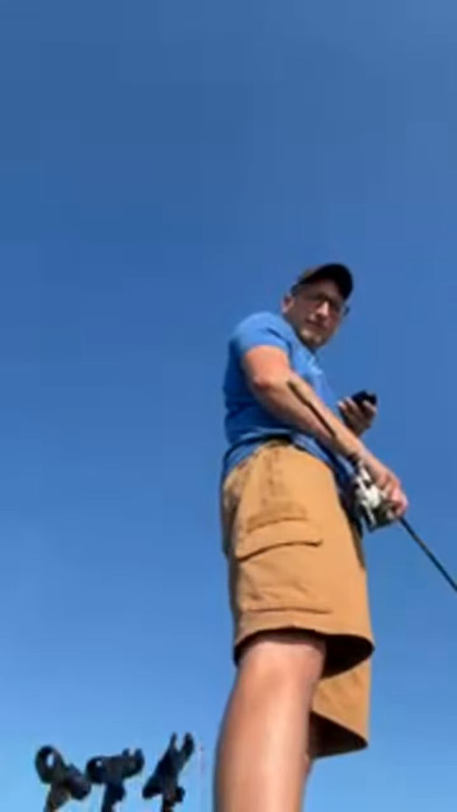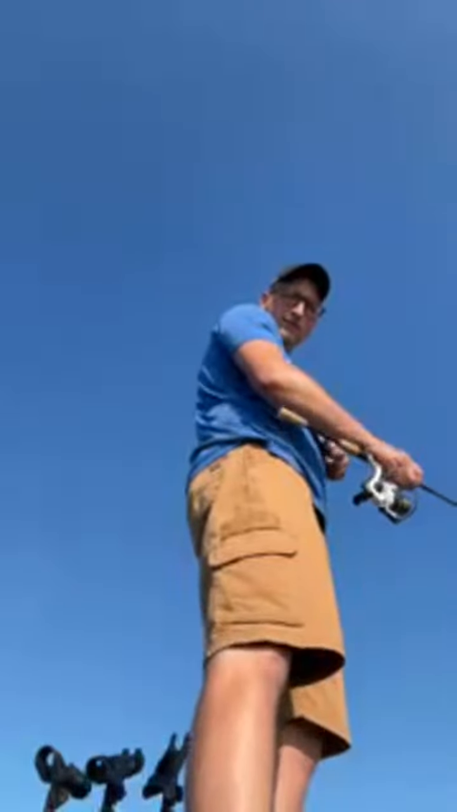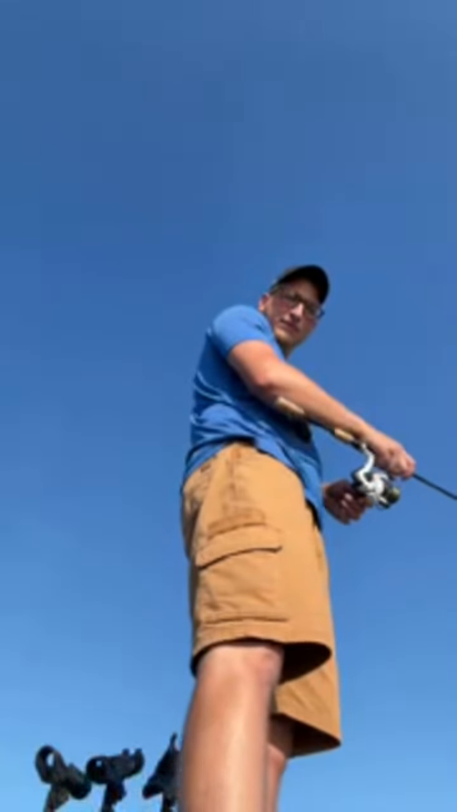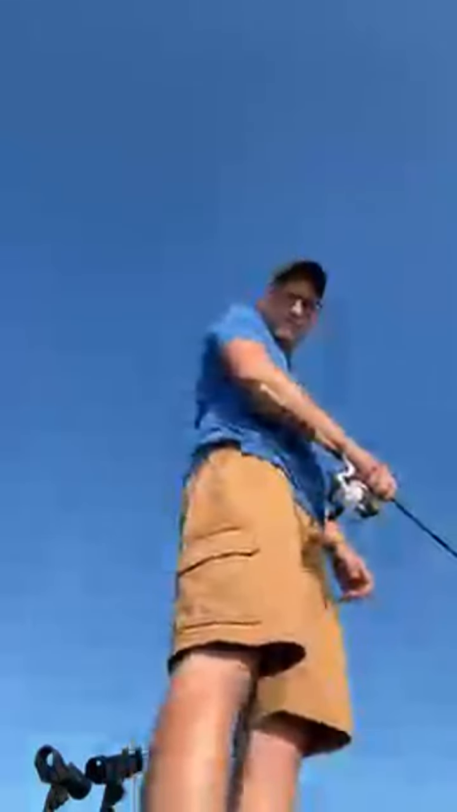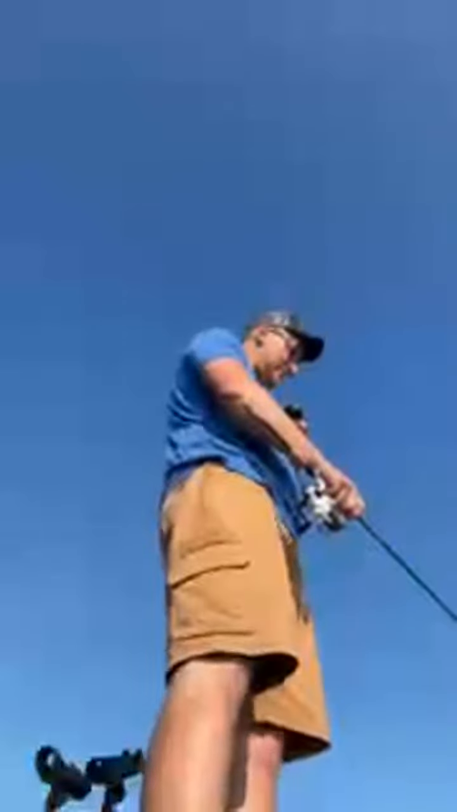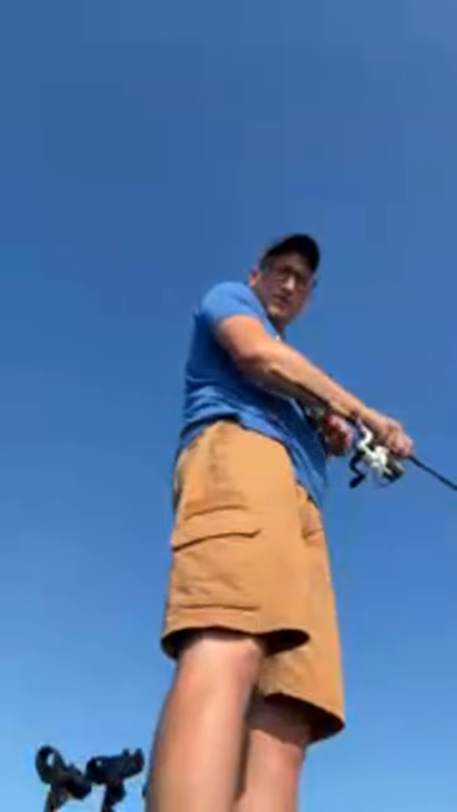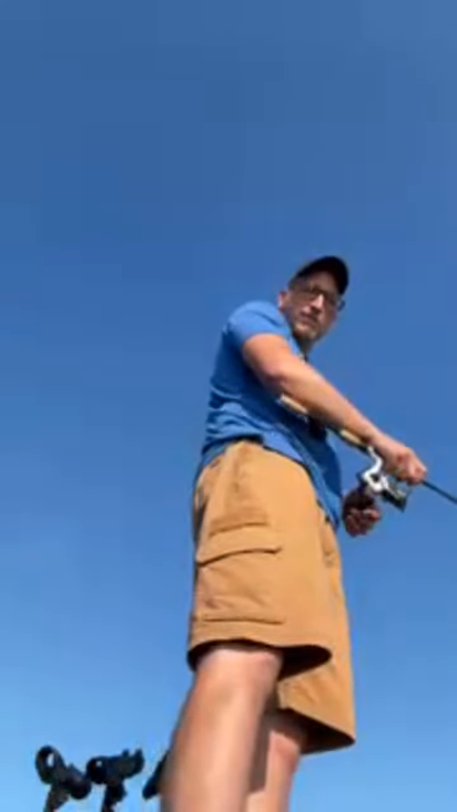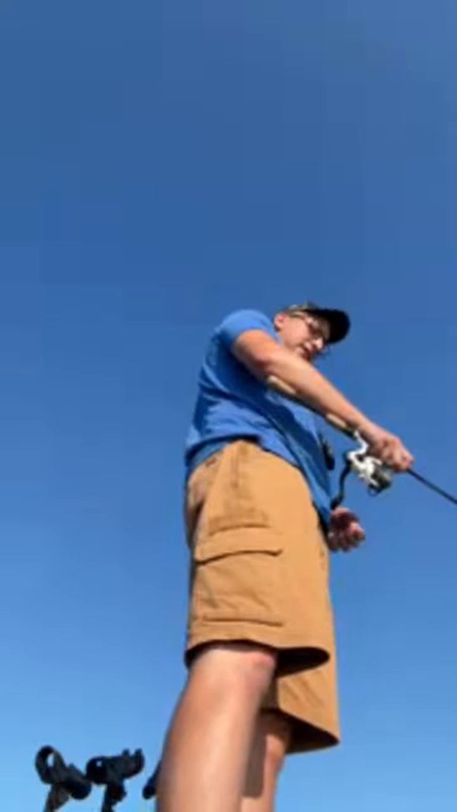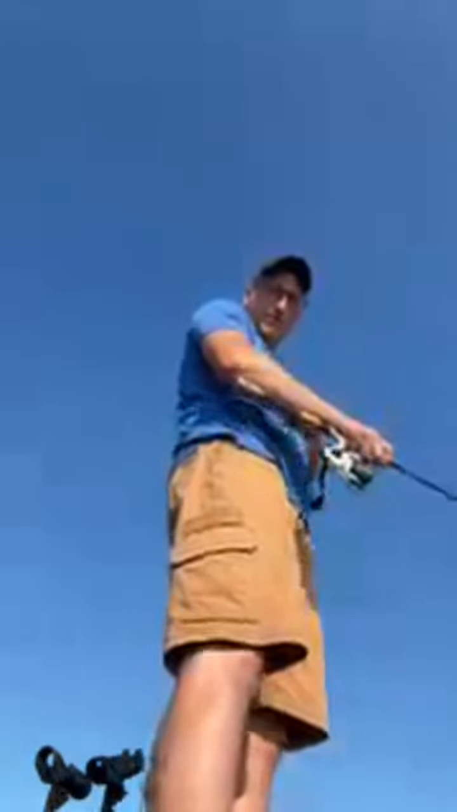Oh my God. I'm actually getting really irritated. I don't know what is going on. Oh, there's a school under the back of the boat. Here we go. Come on. I need a fish. They're literally just chilling under my boat.